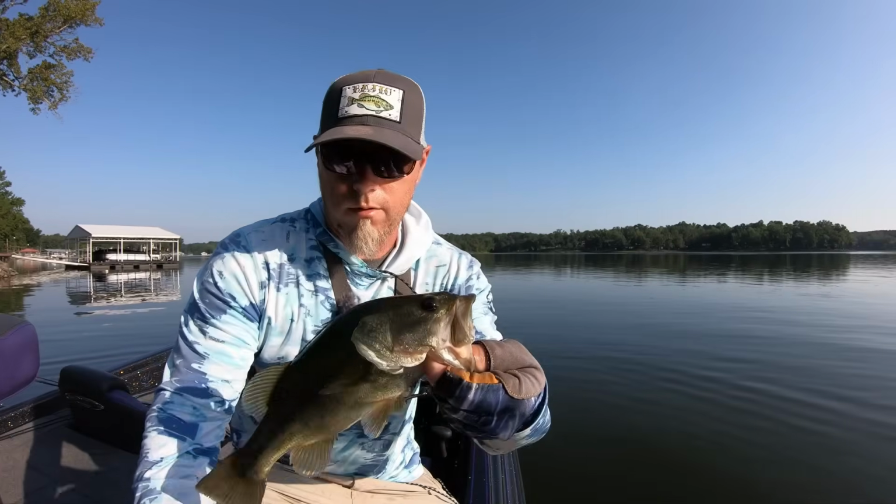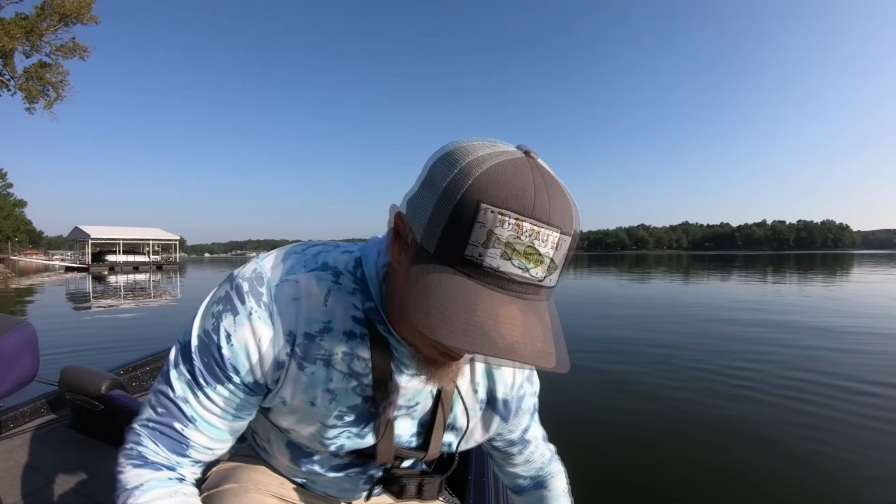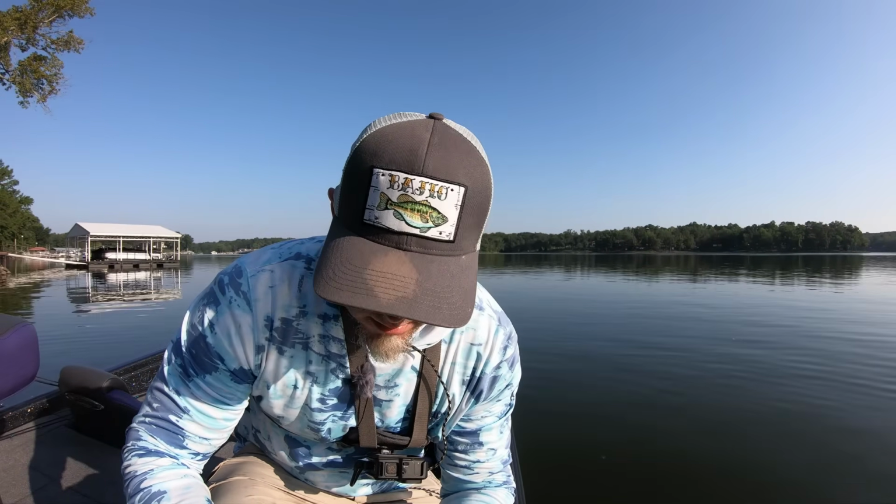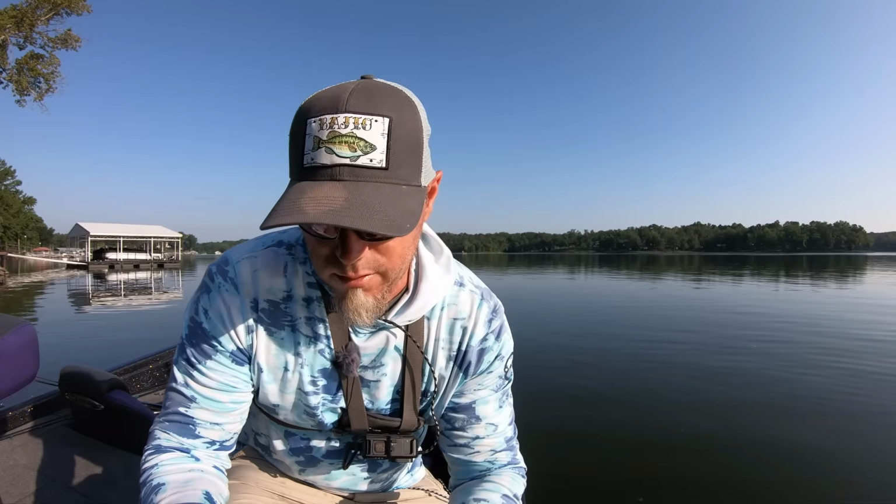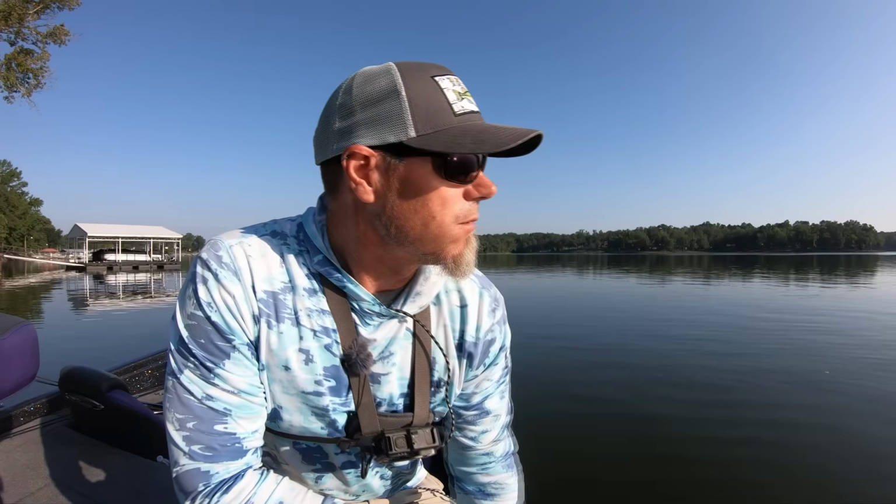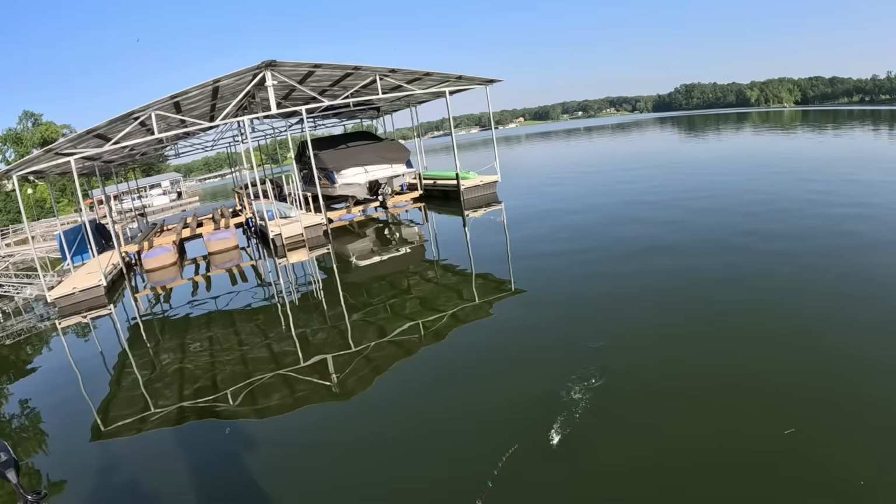You know, I caught one keeper. That was a little bit short, but we're just running this bay. A lot of bait around these docks. That was just a little brush pile out there off this point, and we're just gonna cover a little bit of water while the sun's still low in the sky, and then transition from there, maybe go out and check some deep stuff, and I don't know, might stay around these docks. It's fun.